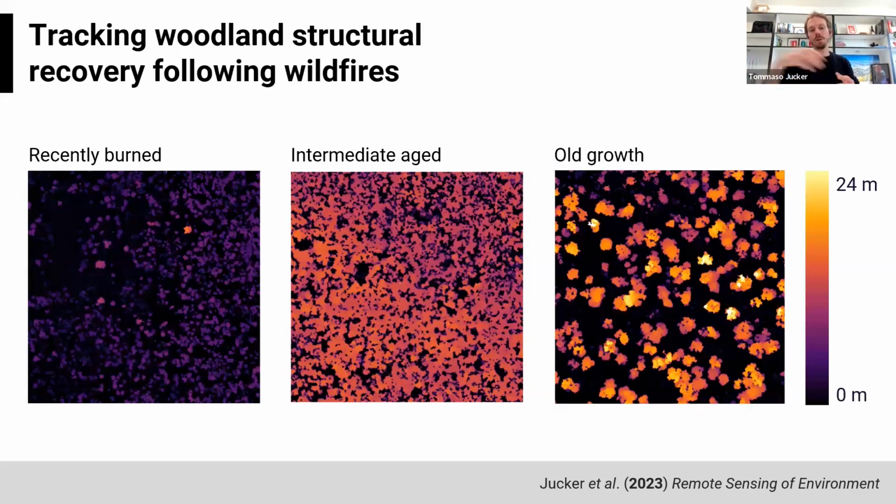And really the first thing that we wanted to do when we started this project was to try to track the recovery of these systems from when they burn to when they slowly transition through various stages to becoming old growth systems, these open old growth systems like I showed you in the picture before. To do this, we collected a series of field plots where we roughly know the age of the stand since the last fire, using a combination of different methods. And we wanted to build some models that would allow us to map this out at the entire woodland scale.